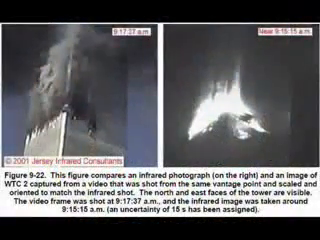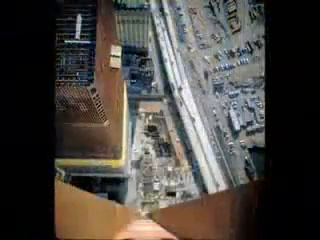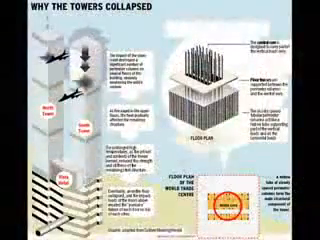Here it is still standing the next day after the fires were put out. That building burned for 20 consecutive hours. The South Tower burned for less than 1 hour before it completely disintegrated. In over 100 years of steel frame building construction, no steel frame protected high-rise has ever collapsed from fire, so for it to happen once would be a highly unlikely event. It would be considered a unique event or a physical anomaly.